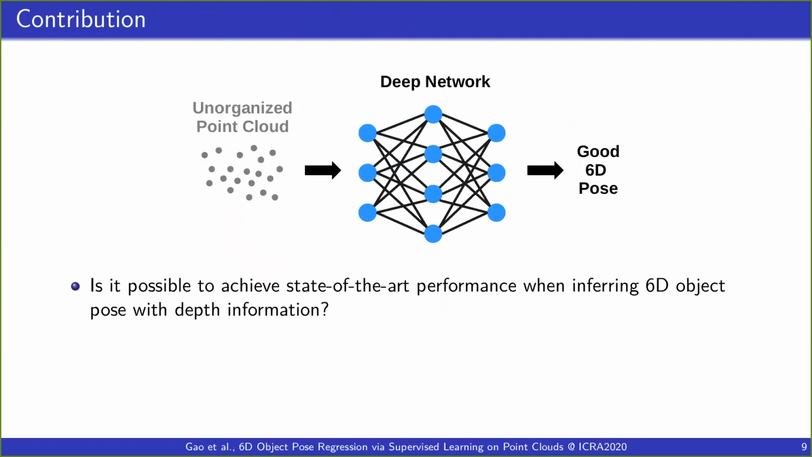So in this work, we investigate whether we can achieve state-of-the-art performance when inferring 6D object pose from depth information. The depth information is represented by point clouds, and we do it in a deep learning-based framework. To answer this question, we look into two aspects.